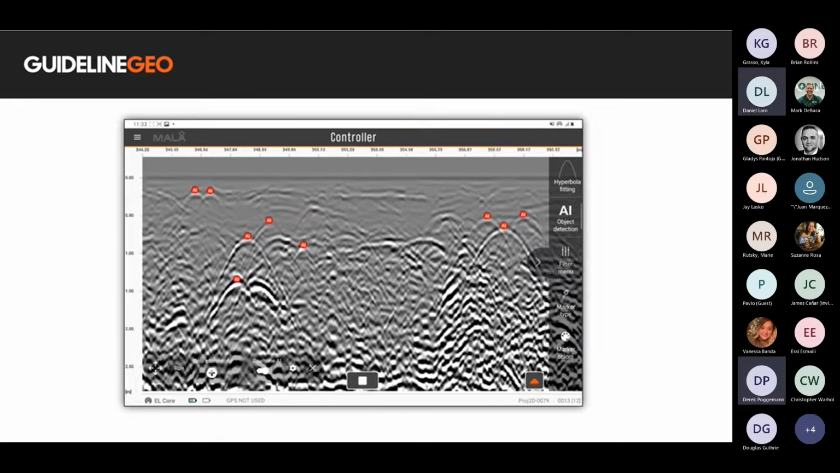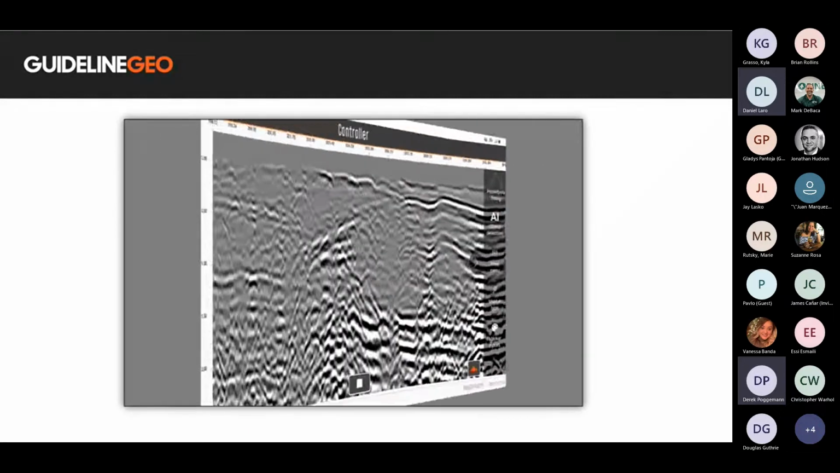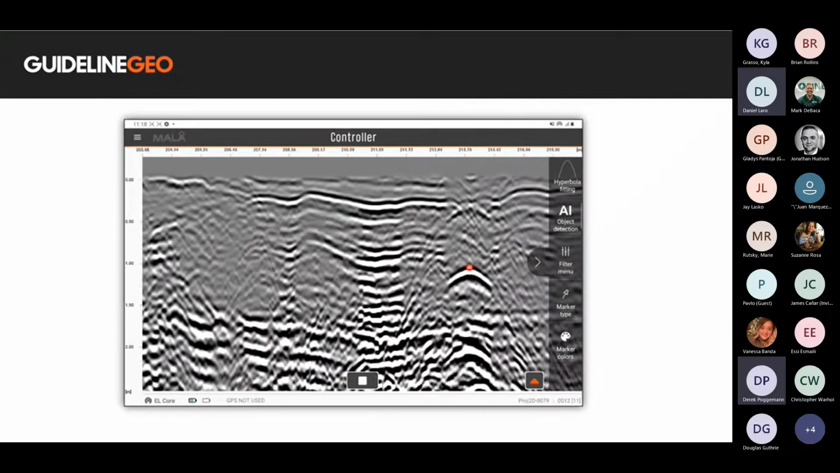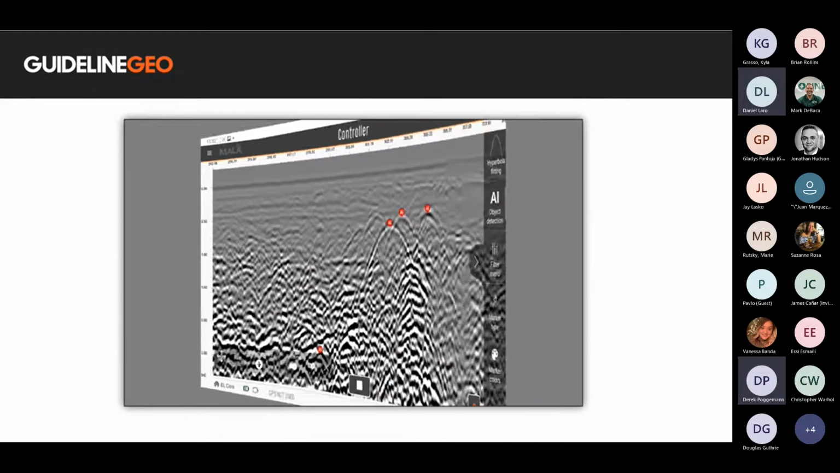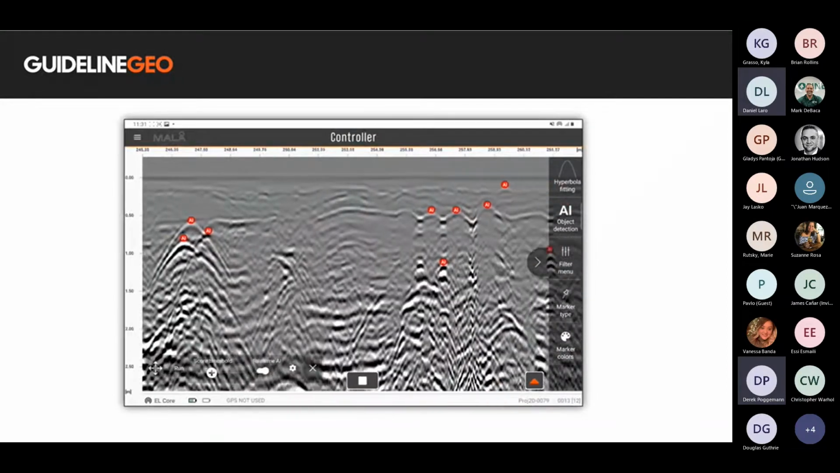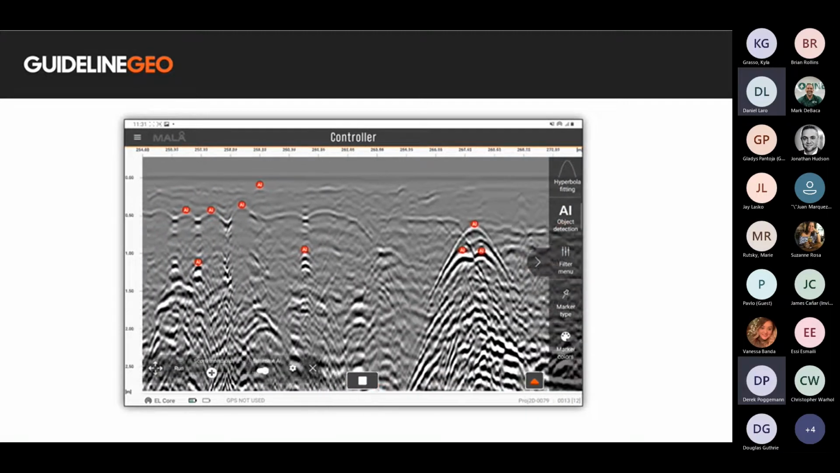As you can see in the video, as data is being collected, the MALÅ AI goes to work, marking out targets it thinks are of interest. There is a threshold you can set that controls how many markers are being put in the data. You can either work with the markers or without. It's up to the user.